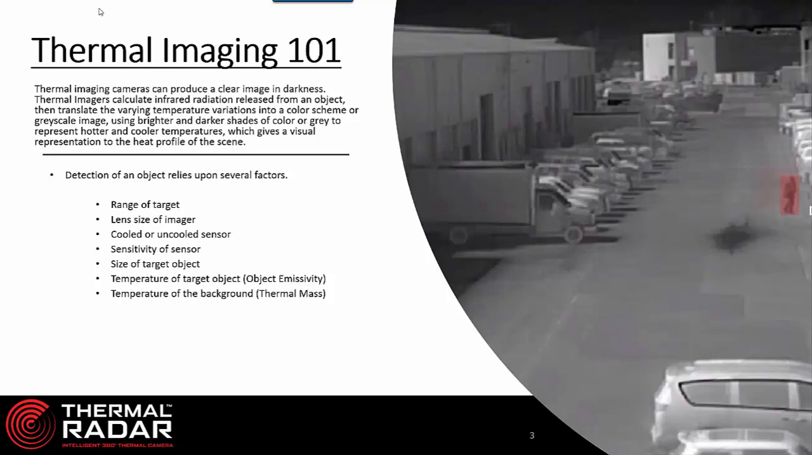So I'd like to discuss Thermal Imaging 101, or the basics of thermal imaging. Thermal imaging cameras can produce a clear image in darkness. Thermal imagers calculate infrared radiation released from an object, and then they translate that to varying temperature variations, and they do that into a color scheme. Some are in a gray scale, and others use bright colors. For thermal radar, we typically use a gray scale.